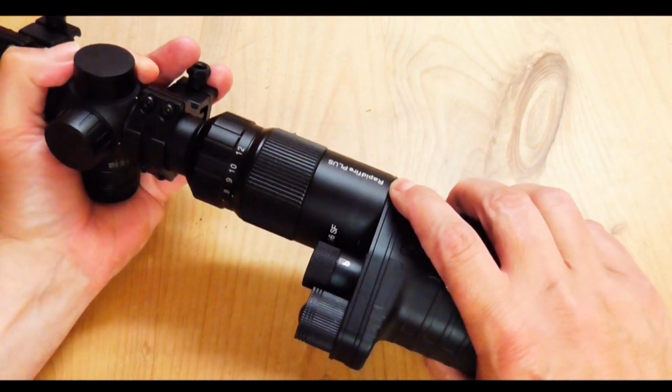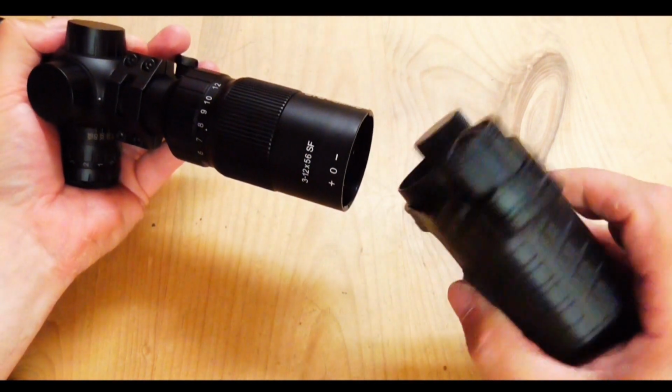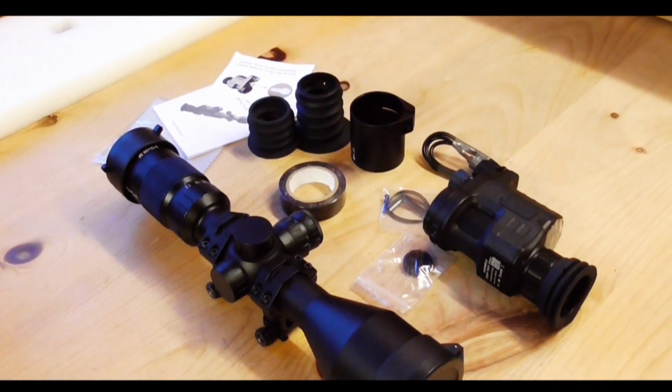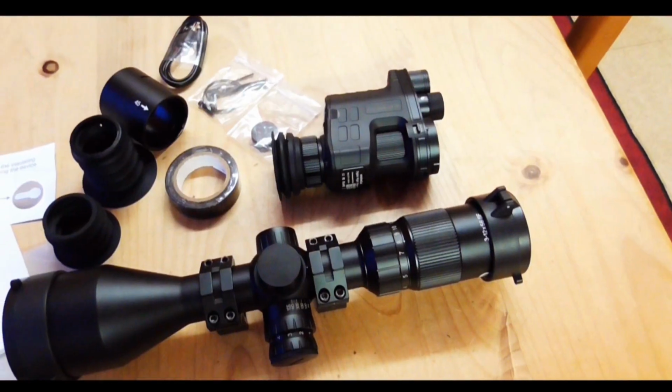Now to remove, simply pull back on the release catch. That's it, simples. So that's the unboxing. The Commander NV100 Plus all-in-one day and night shooting kit.